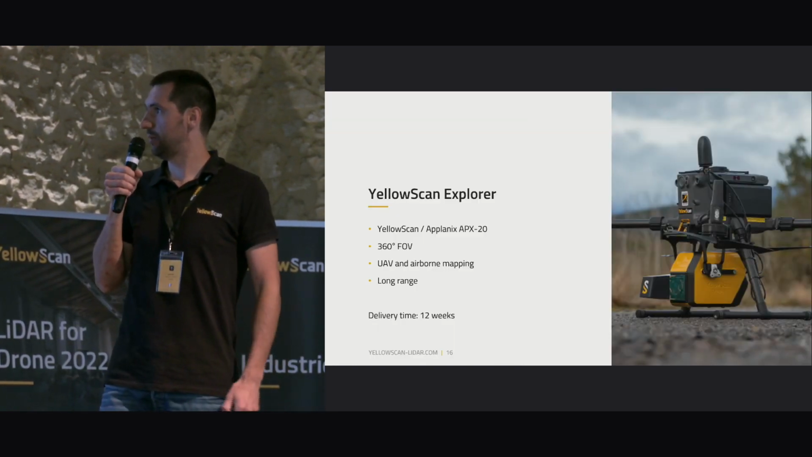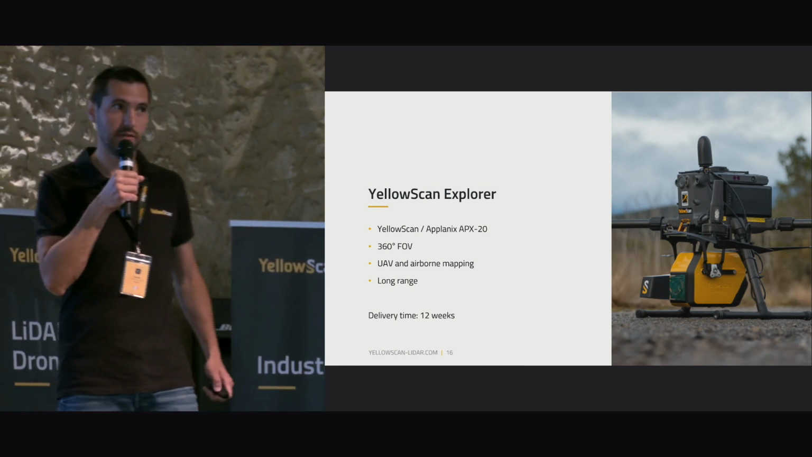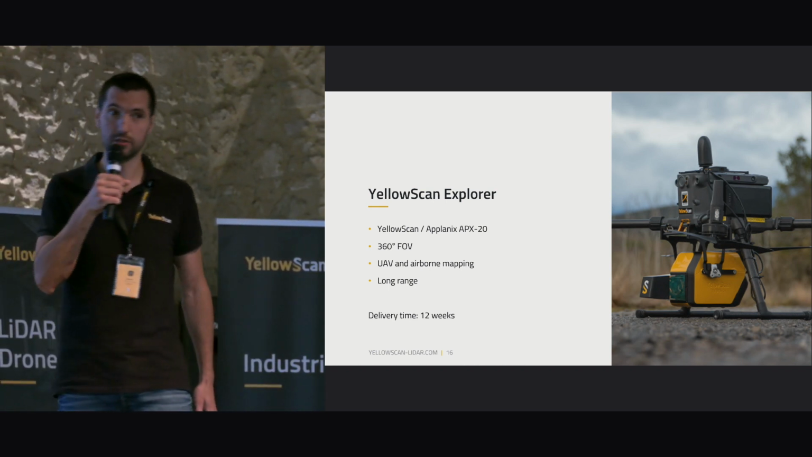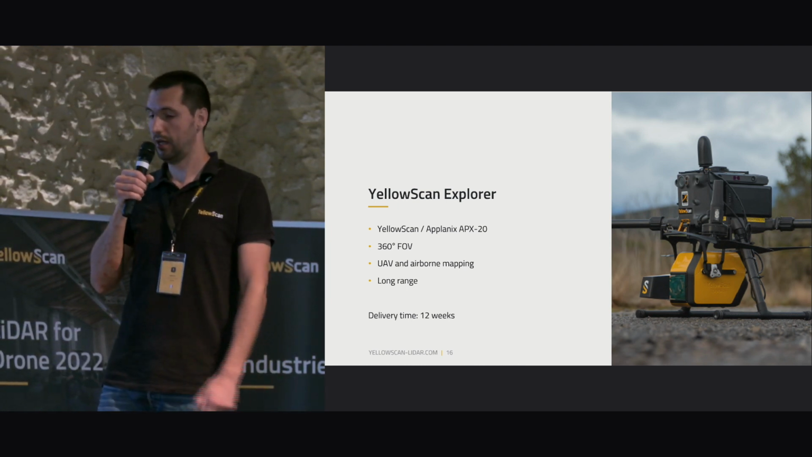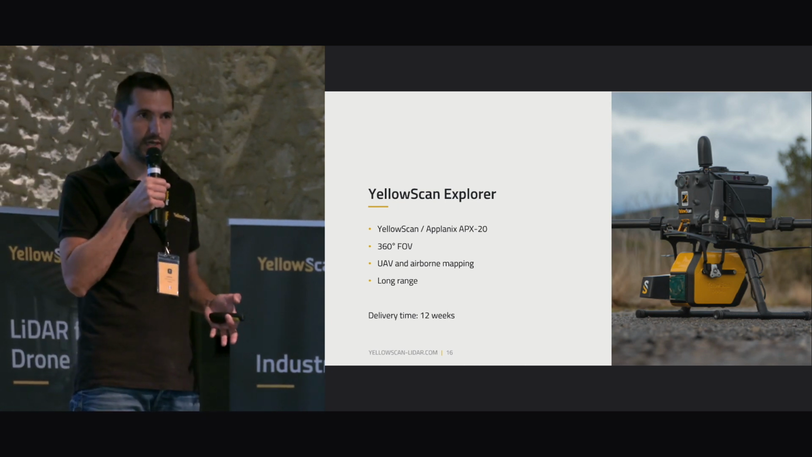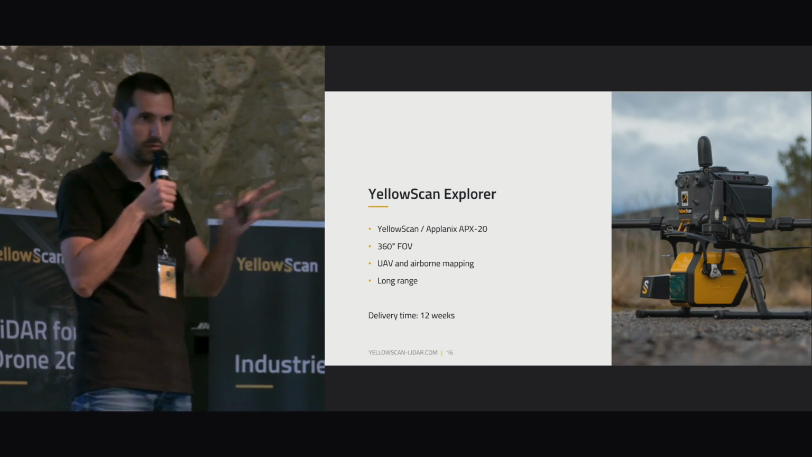And our latest baby so far, YellowScan Explorer. YellowScan Explorer is associating a YellowScan co-developed laser scanner with APX20, offering a 360-degree field of view as well. It's the only product on the market able to fit UAV mapping and airborne mapping.